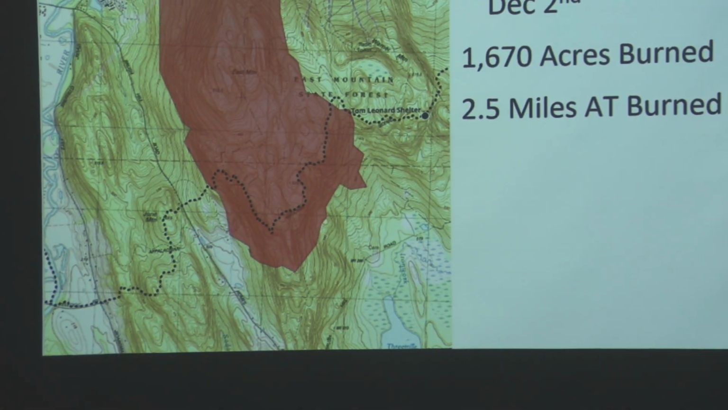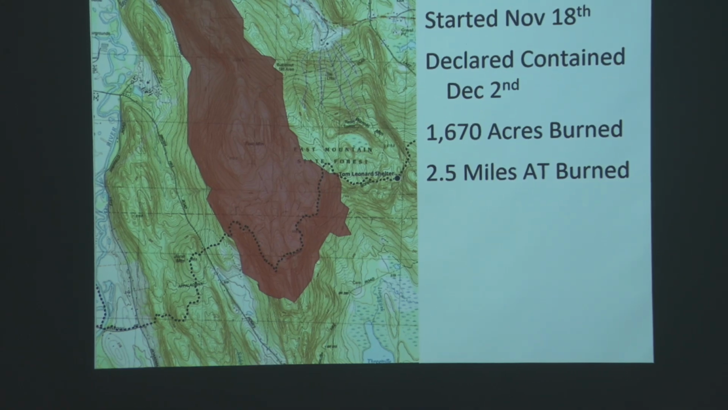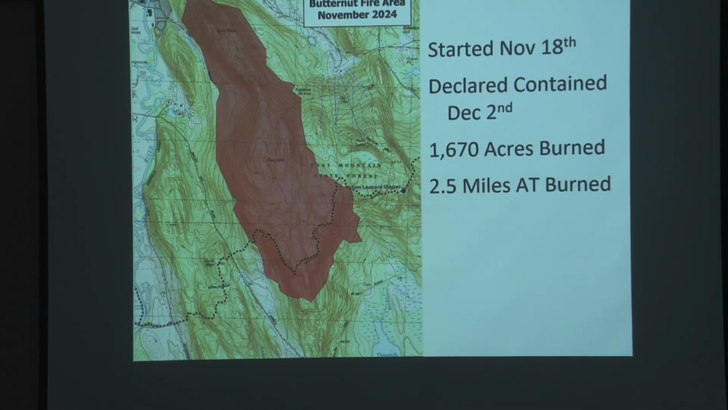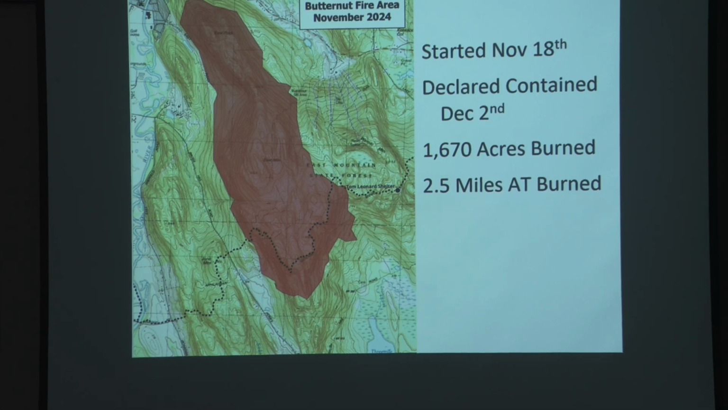And there's a picture of just what got burned. It was a big piece of ground. Much bigger than the prior fires that we've had up in Clarksburg State Forest up near the Vermont border.